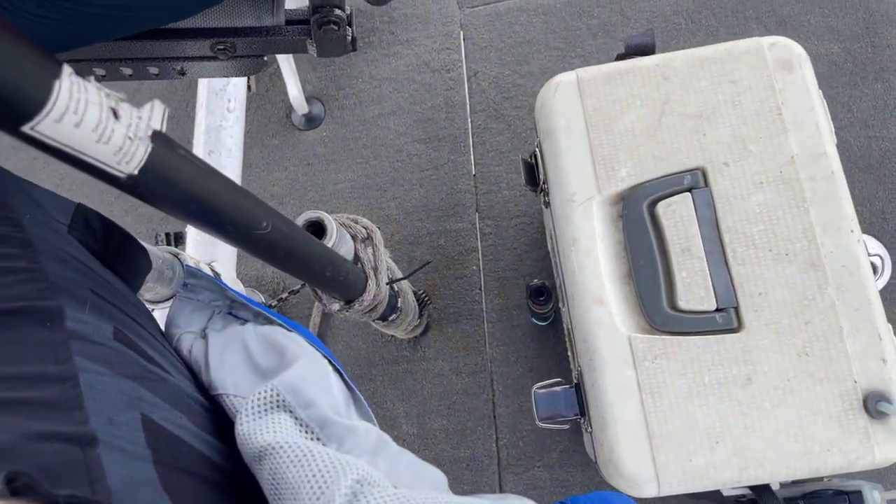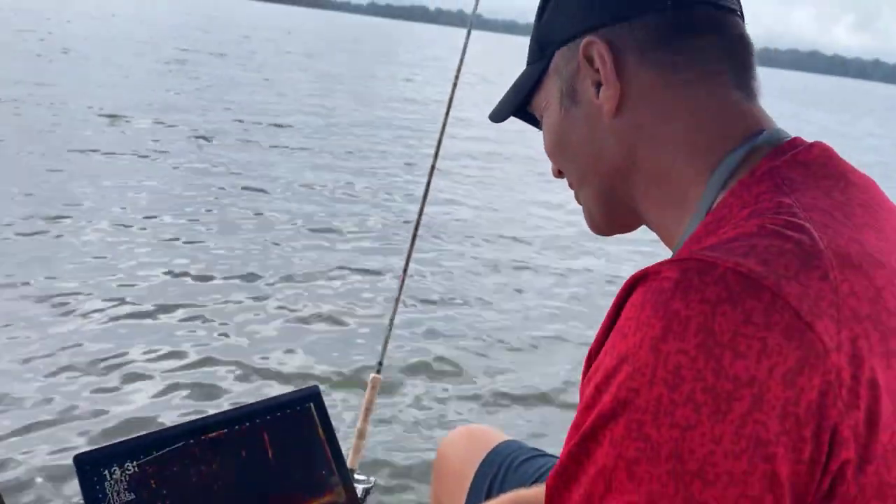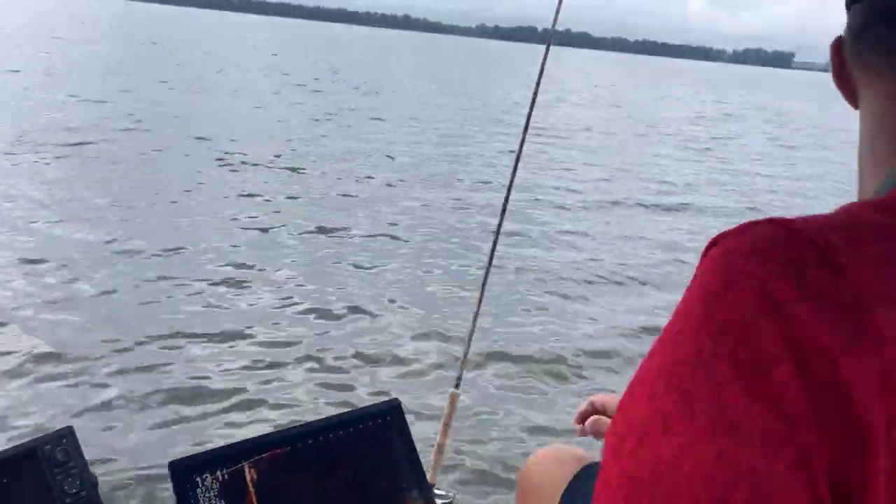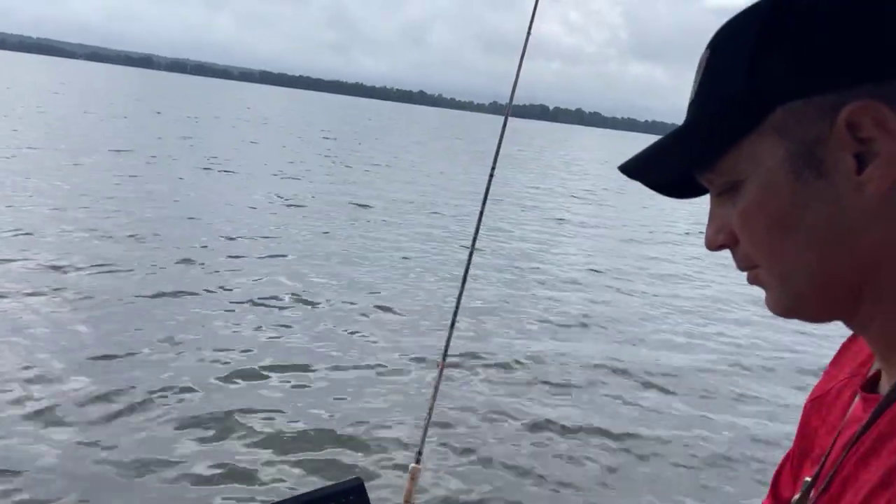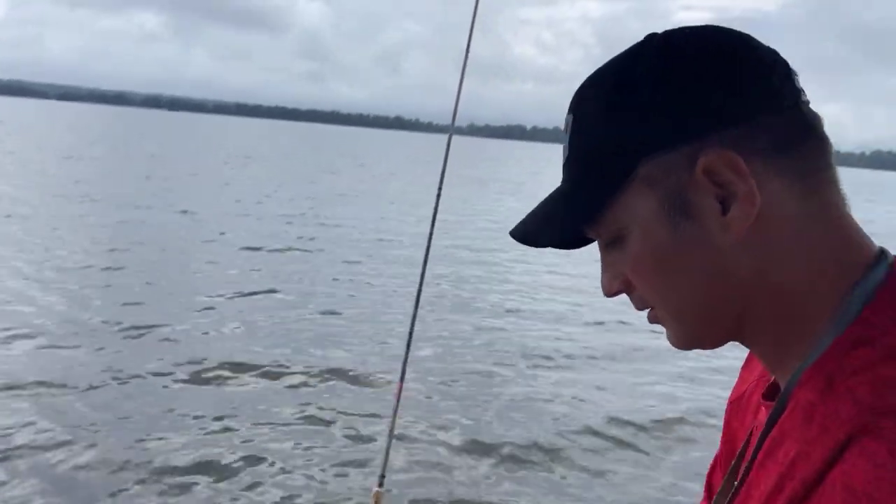For all you that missed it, we got this umbrella just right in here. Zip tied, bungee cord, roped in. We had to do something because we can't record in the rain.